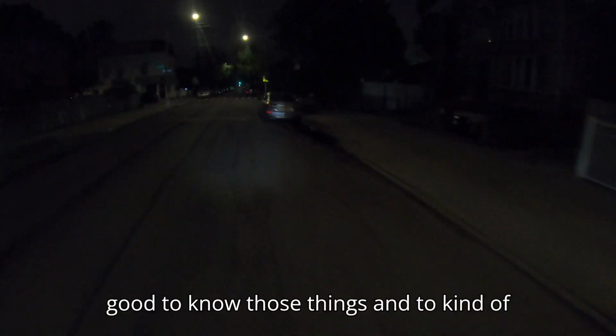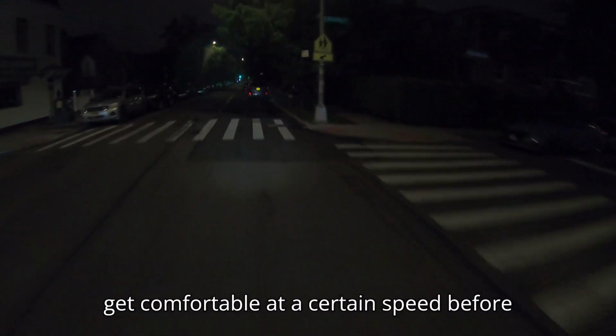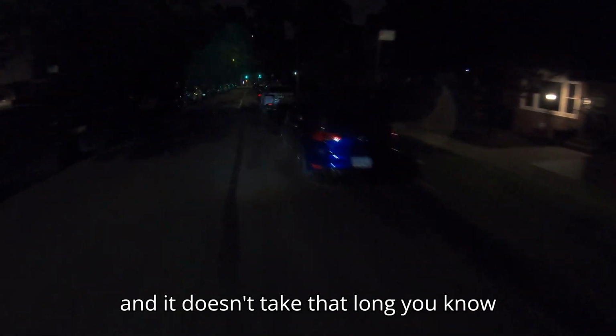Absolutely. So, good to know those things and to get comfortable at a certain speed before you move on. And it doesn't take that long, honestly.